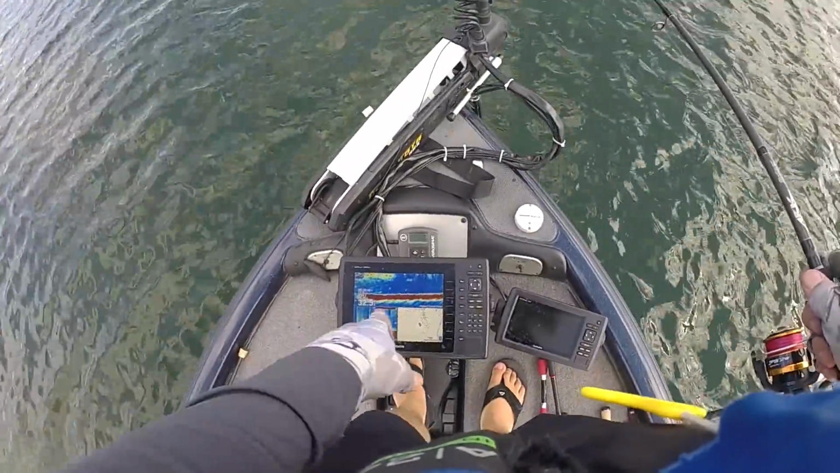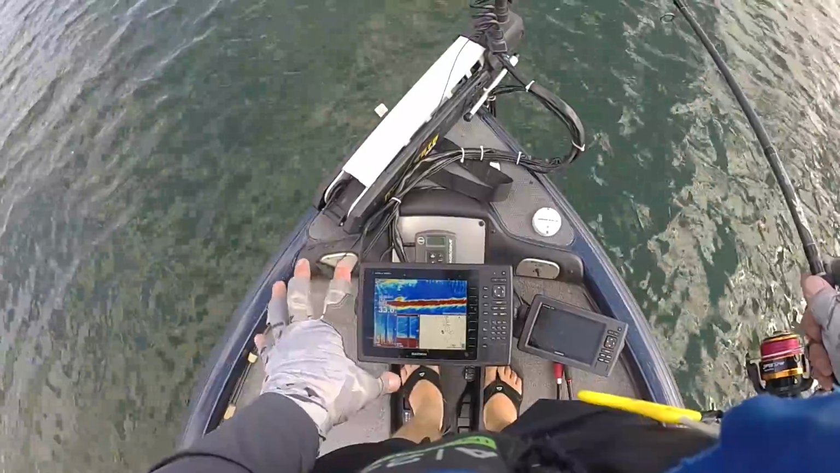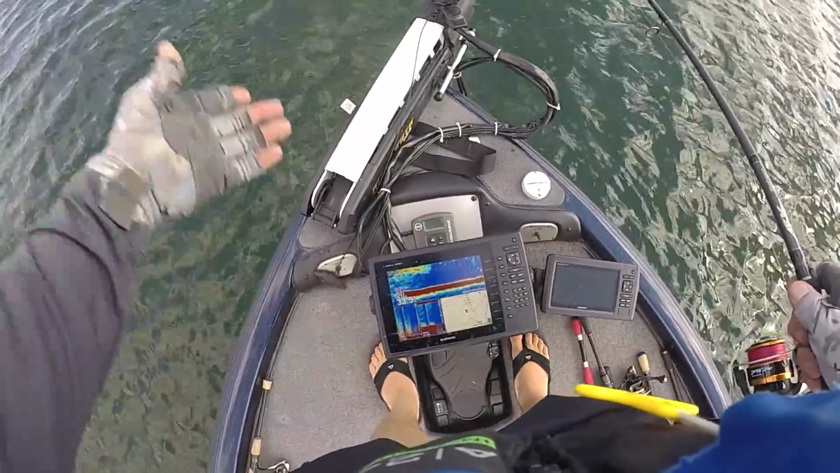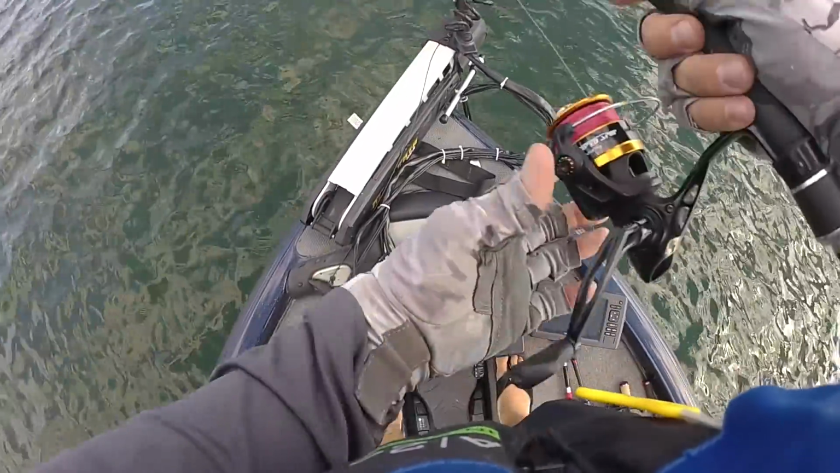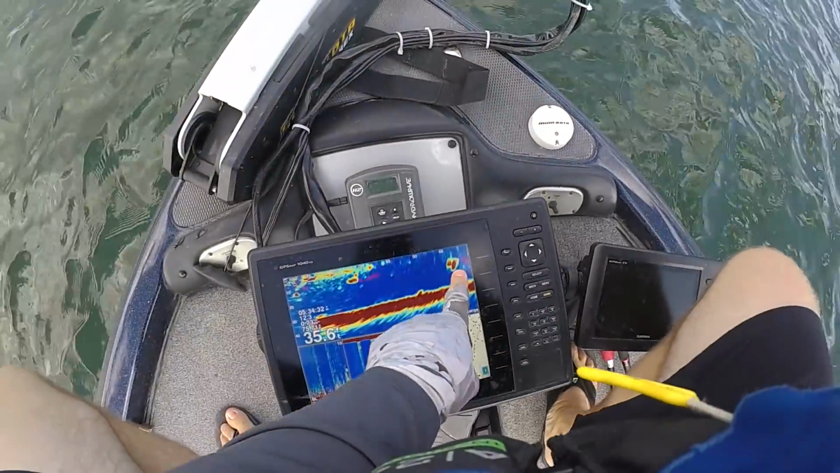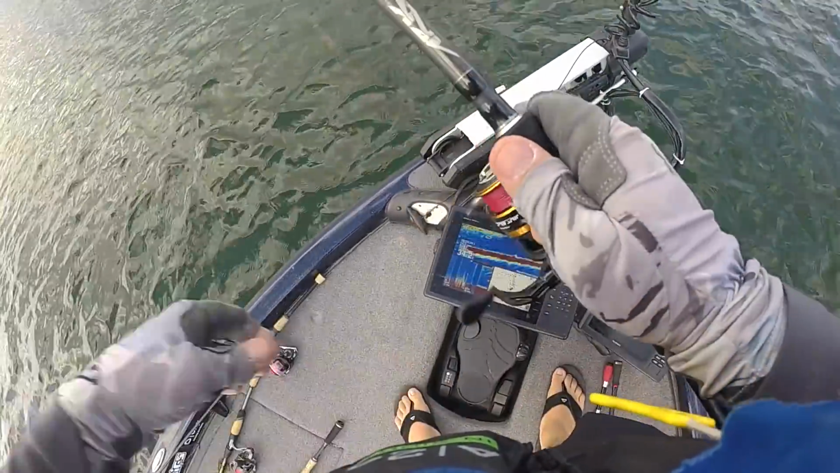And that's why this piece of technology here is so valuable to me. I mean, I really truly don't know what I would do if I didn't have this. I could drop on them, but trust me, I've tried it. They don't eat. Oh, there's a whole bunch of them. That's a pot of fish. I should be able to get those fish to eat.